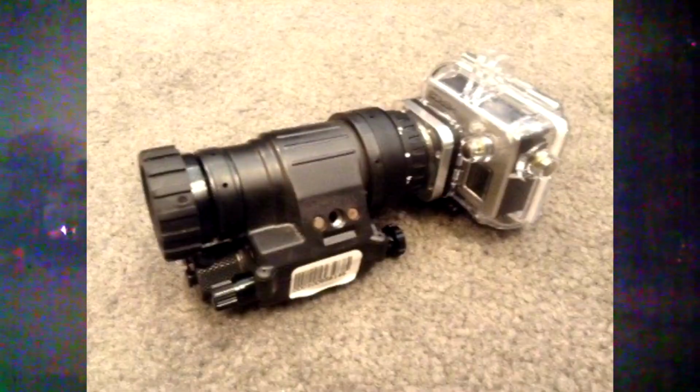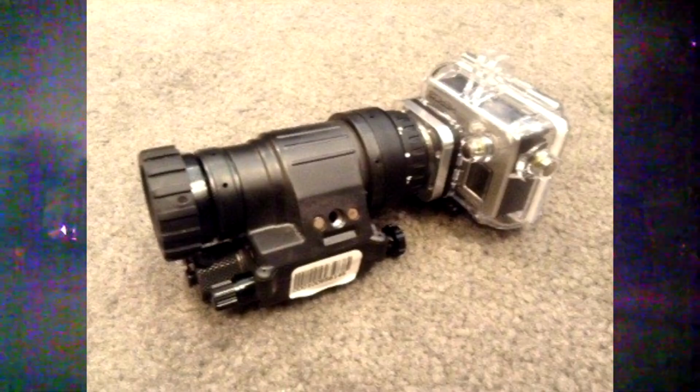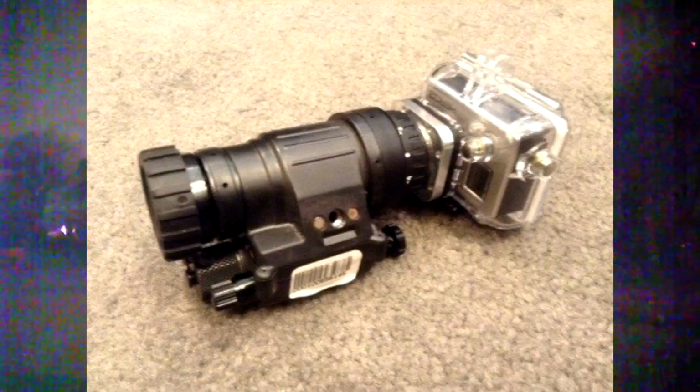If you have a monocular lens, you can't get the image that you want. You aren't able to record anything because you are looking through that tube. You don't have any extra space to put a camera there. So if you want to create night vision content, you need to have dual tubes and then offset it so a camera is recording through one tube and you are looking through the other tube.